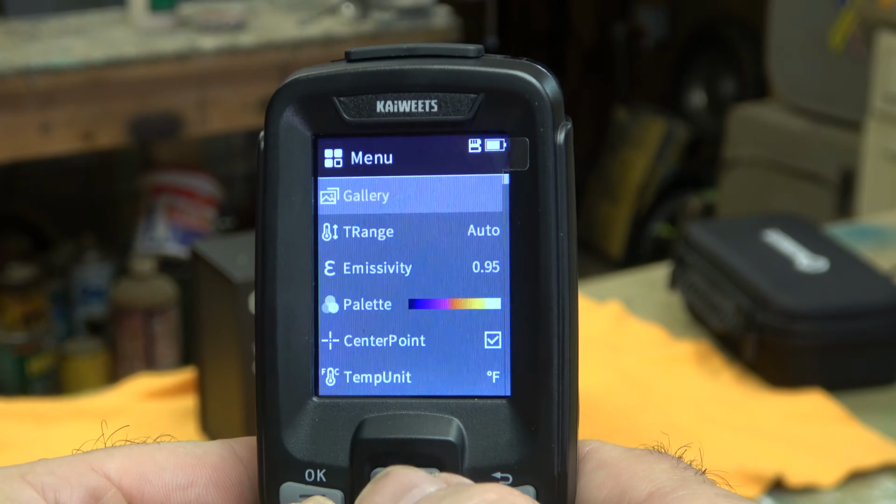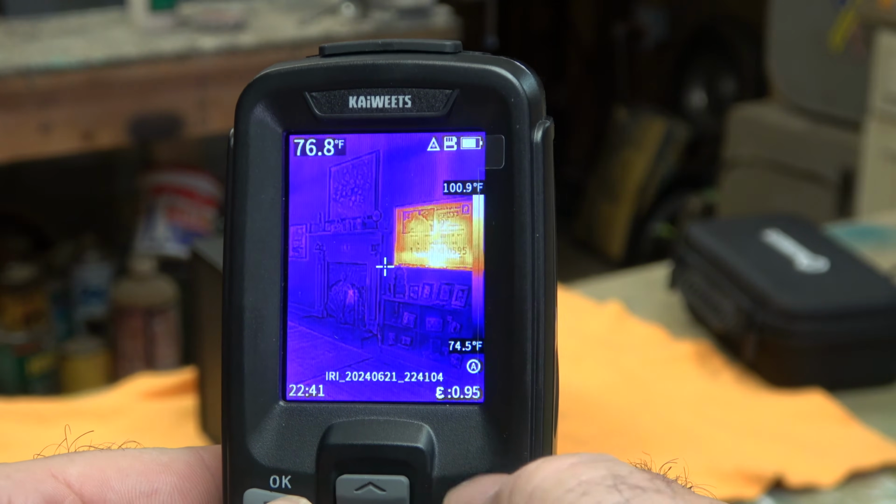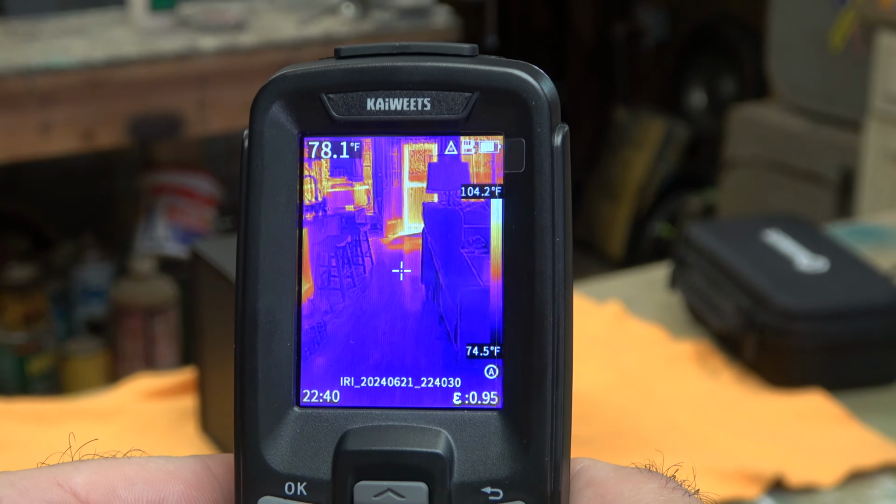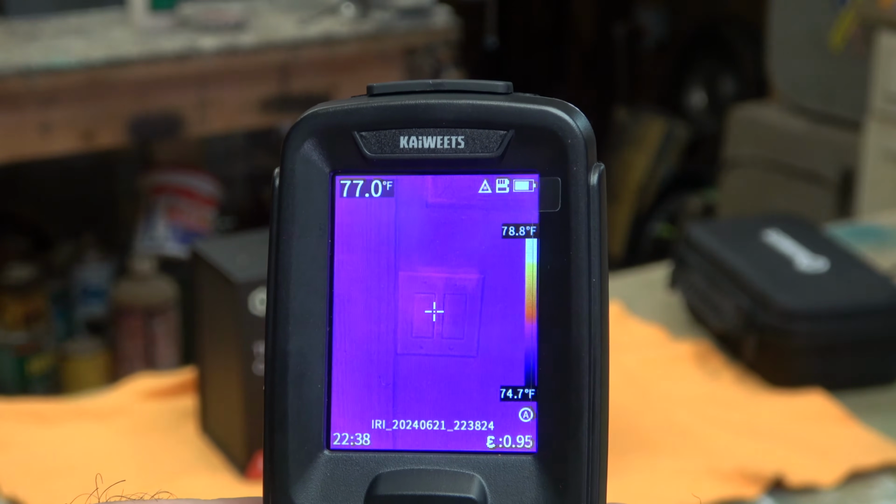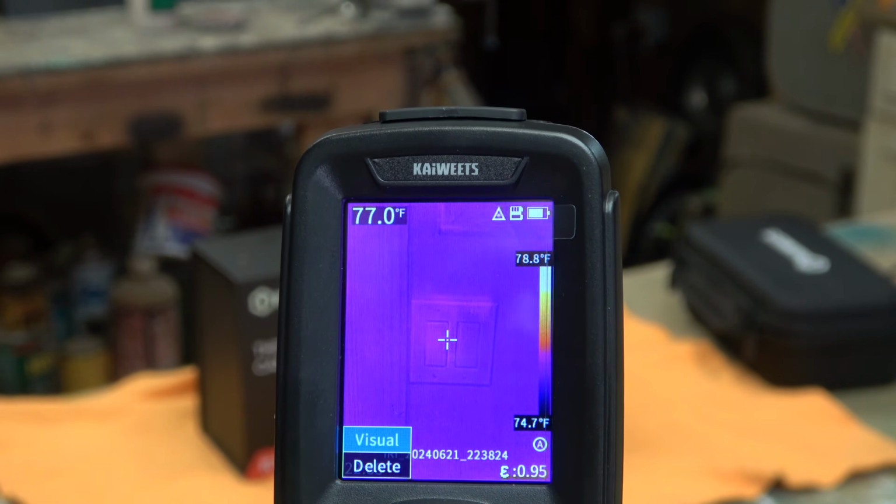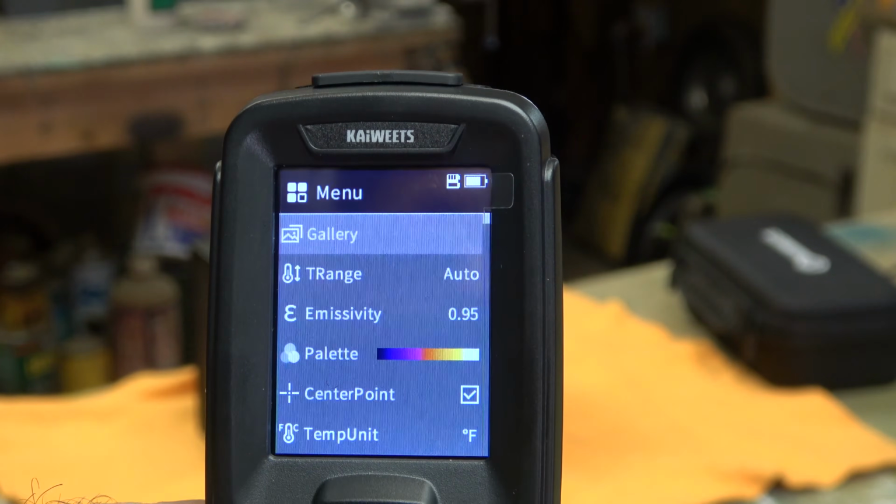This is the gallery, which will allow you to see pictures that you've already taken. Do you want to review them? Sure, and I'll show you some of the things that I had taken earlier. We'll get to that. I'll put them on the screen so you don't have to look at them right here. Let's go back to the menu, and we're back at the menu.